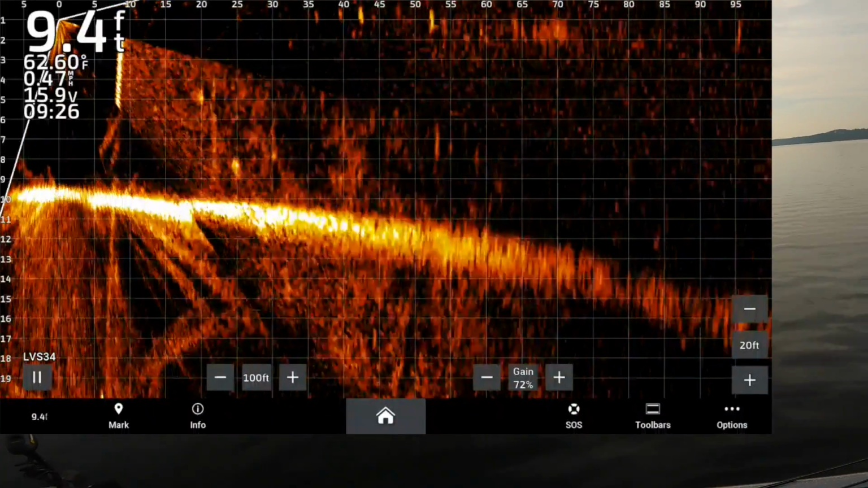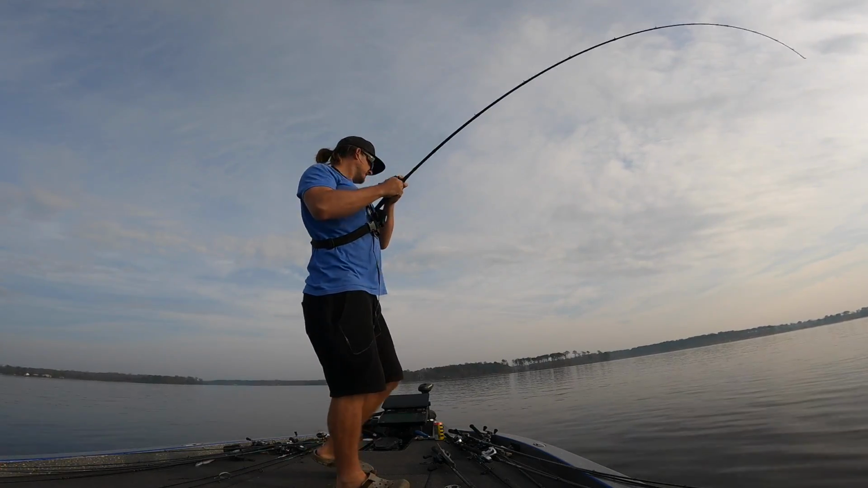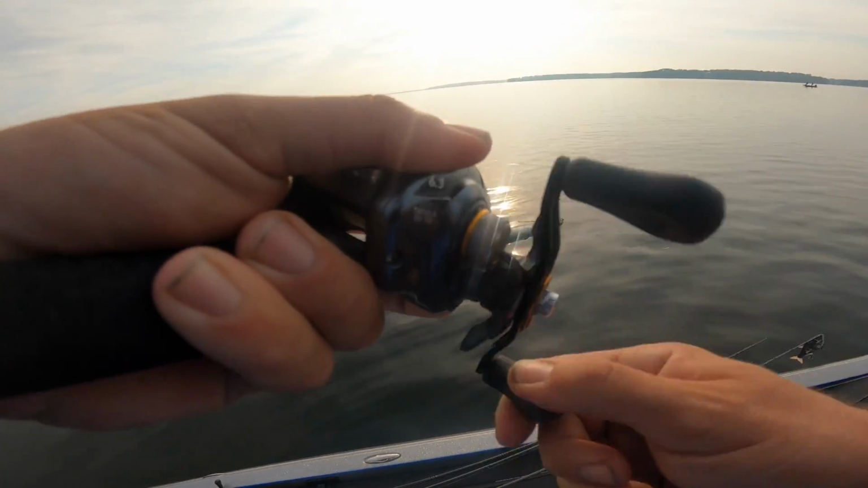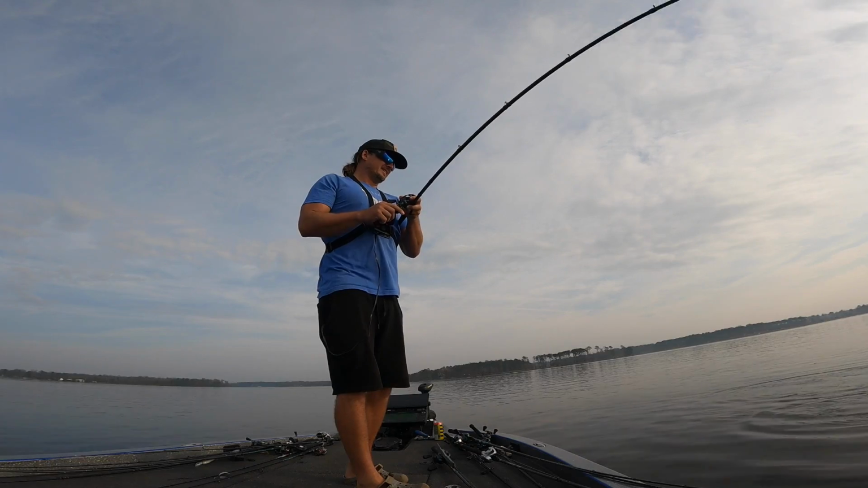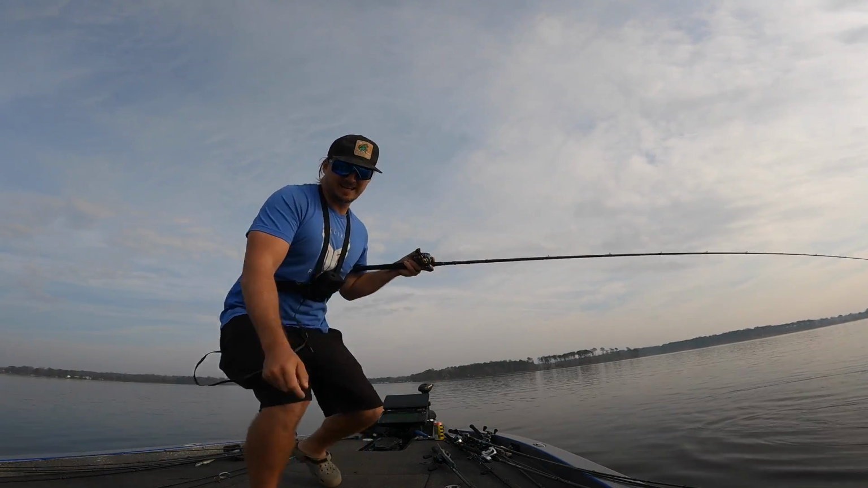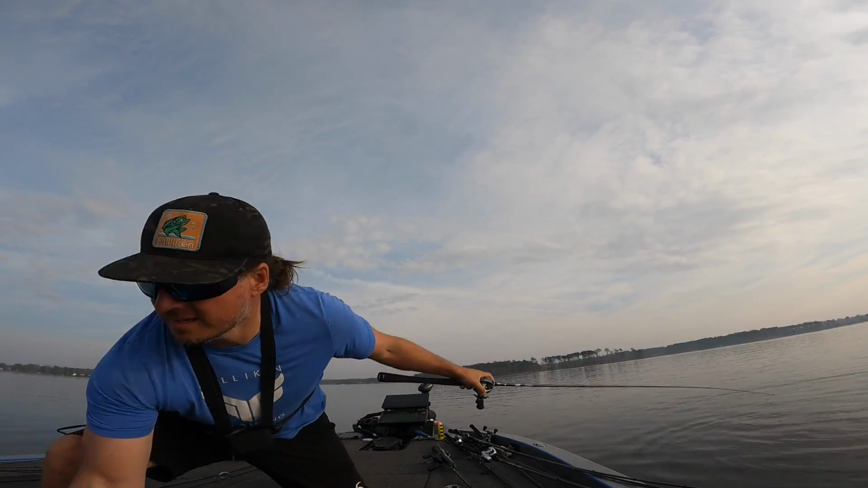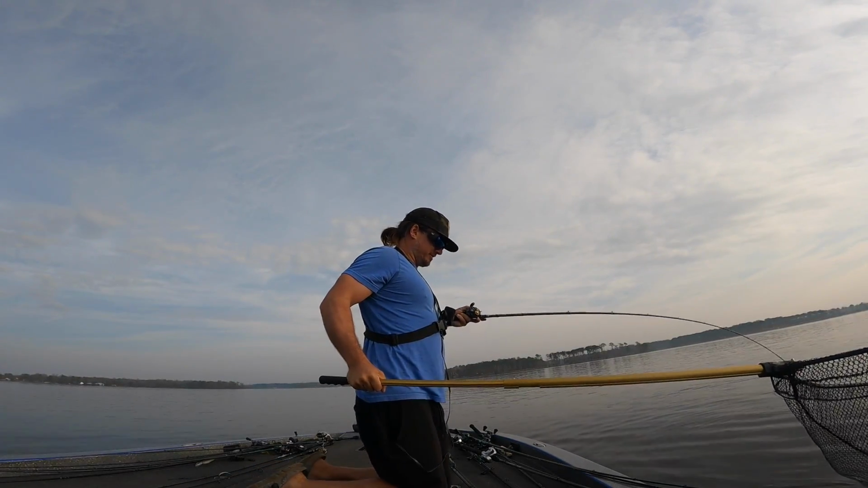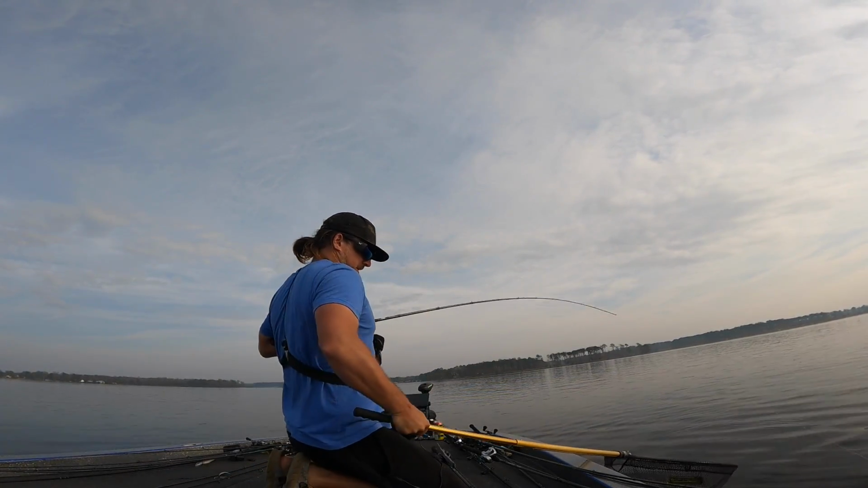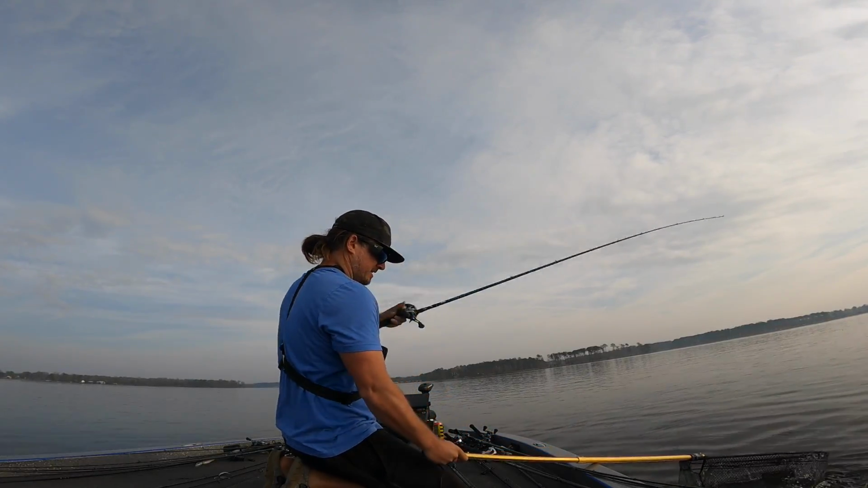Got one of them to come up and crush it. That was so sick, you guys probably saw that. Oh my God, there's so many of them right here trying to take it from him. Yes, that was so awesome. So yeah, when you guys are looking down there and you're seeing all these fish and you're like, hey, they can't be that big. He's full of shit. Well, look at that.